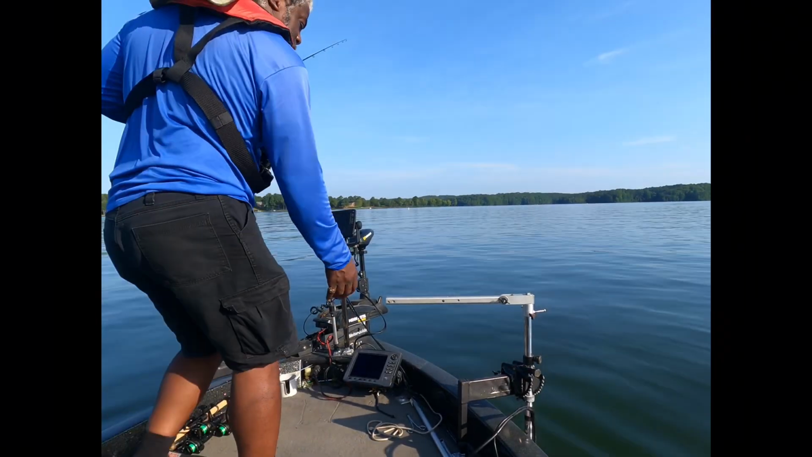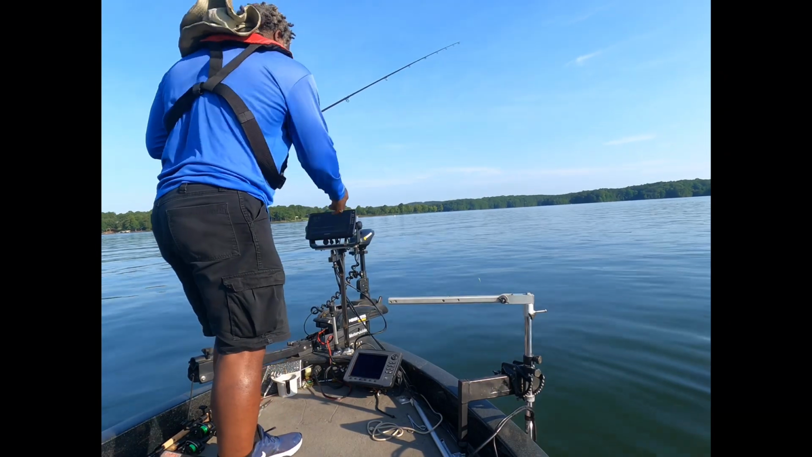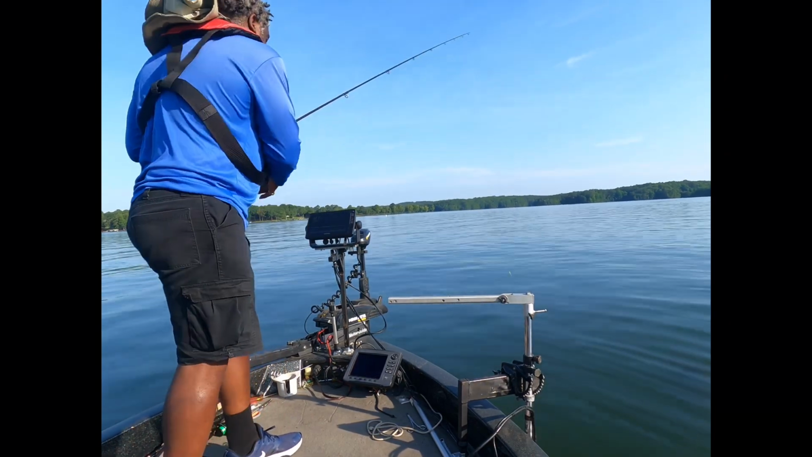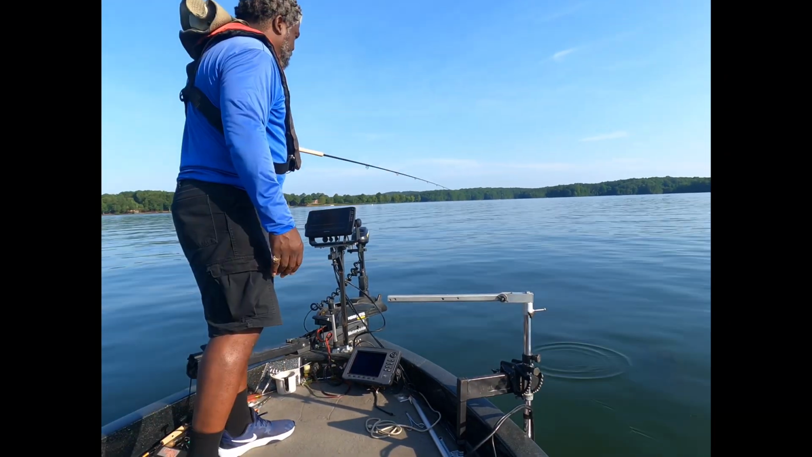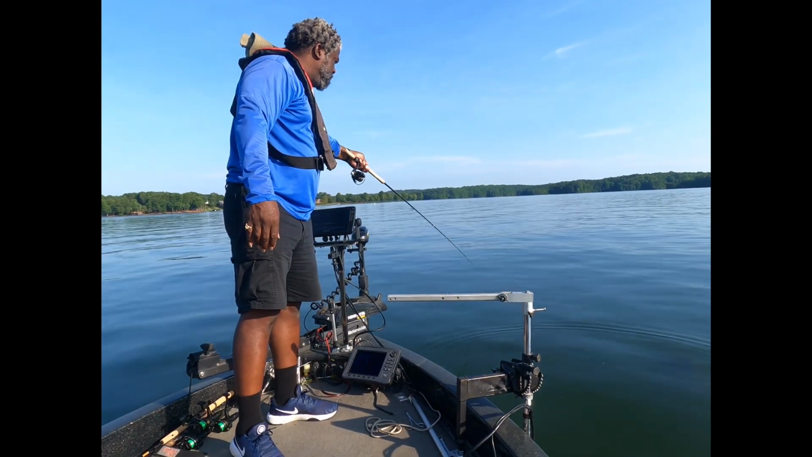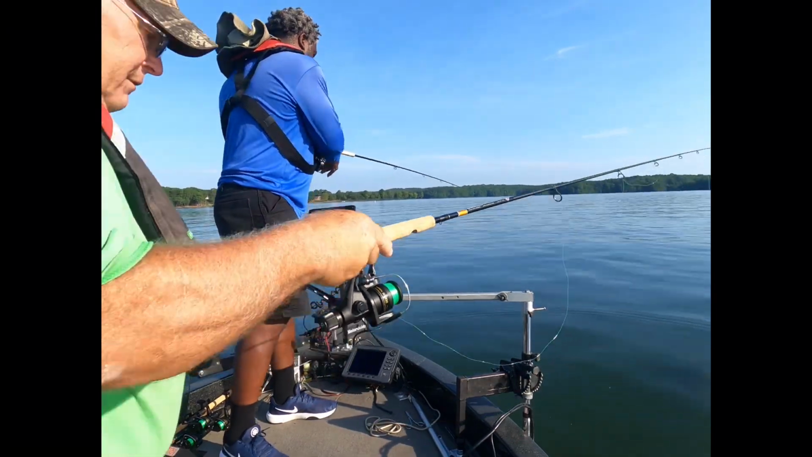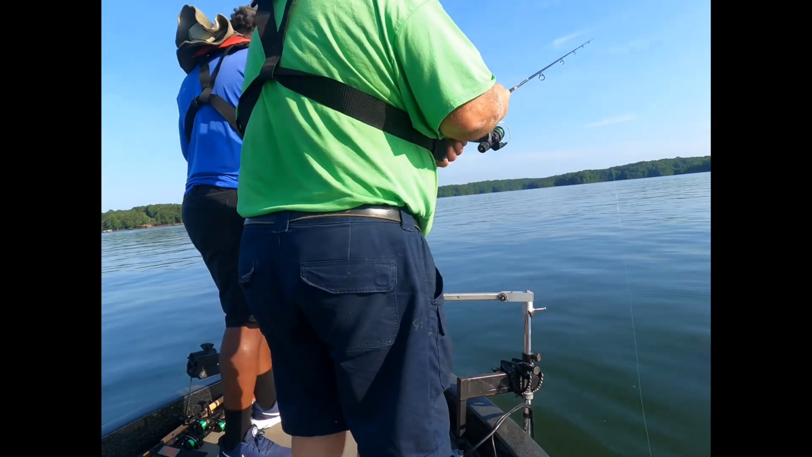Let's see if we can drop another one of them out of there. Charlie. So there's a limb right there. You see that stump over there? Yes, sir. That's the one you want to pitch out to? Come up here with you. Yeah. We'll both get up here. Let's see if we can get over there too.